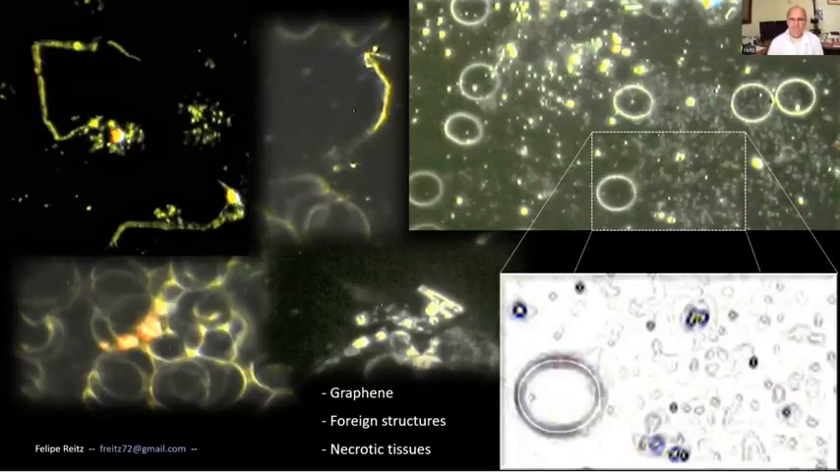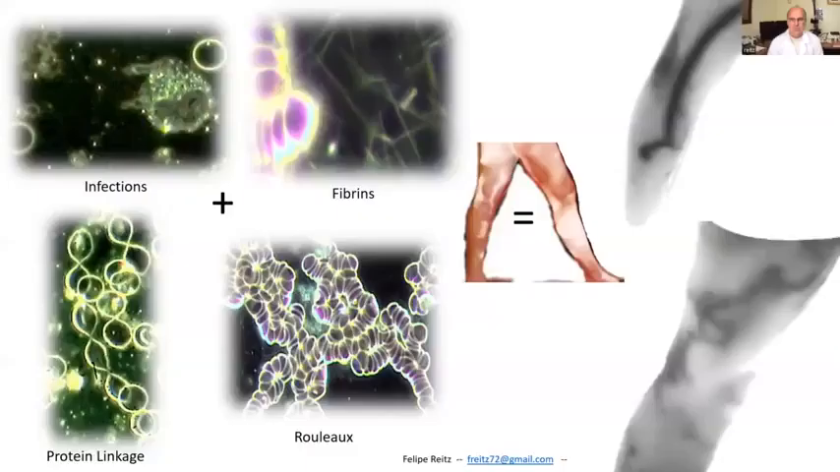Dr. Philippe Weldenberger, I believe is his name, from Italy, has shown that what appears to be shedding could be graphene oxide. So this is a very interesting finding. So what do we see here? Well, this is the first comparison I want to show you: what is inside the body, what you can see from outside the body. So you can see a compromised immune system.